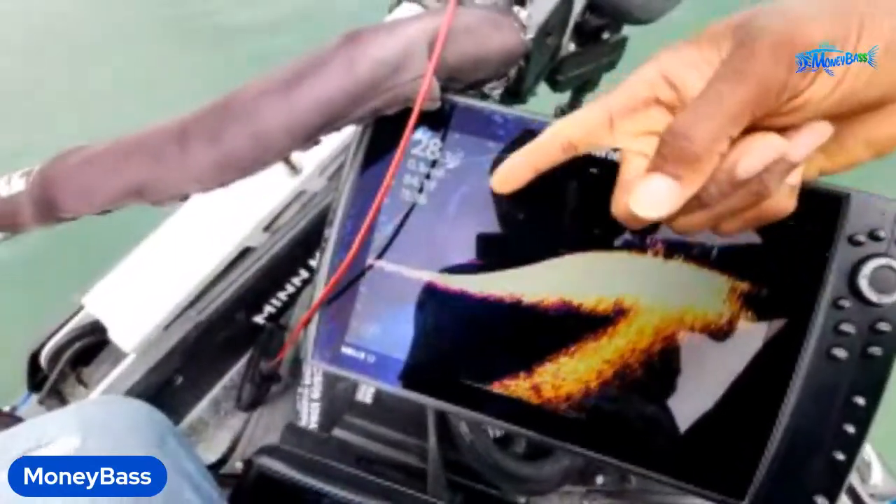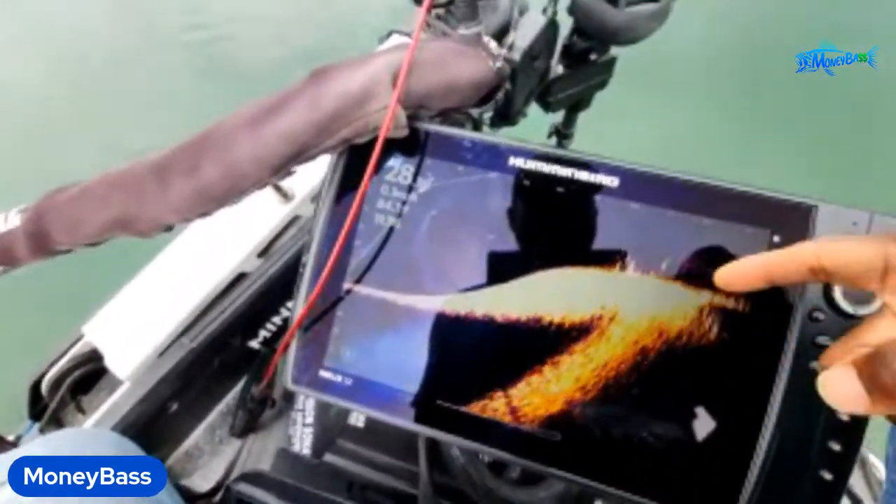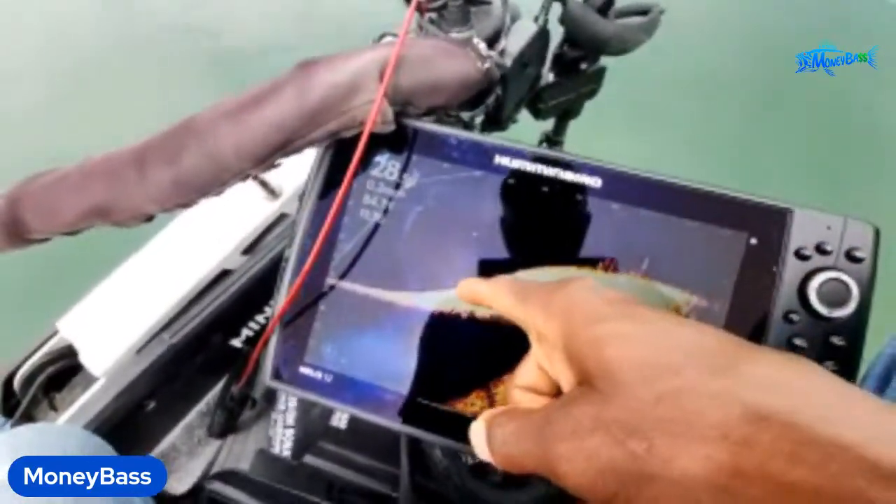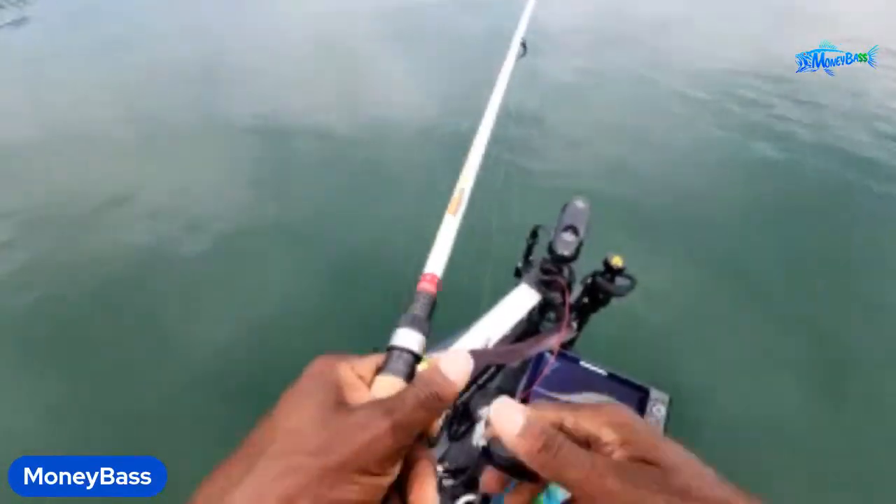That was my bait coming up. I don't know if you guys saw it, but there's a fish down there under the boat, and there's some fish way back here where the cover we started fishing. But I fished it all the way down to here just in case those fish were following it. But it doesn't look like they followed it.